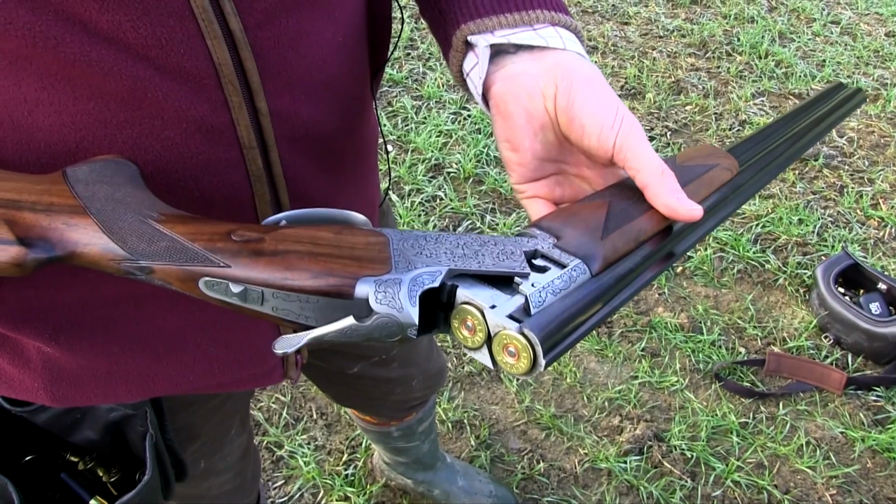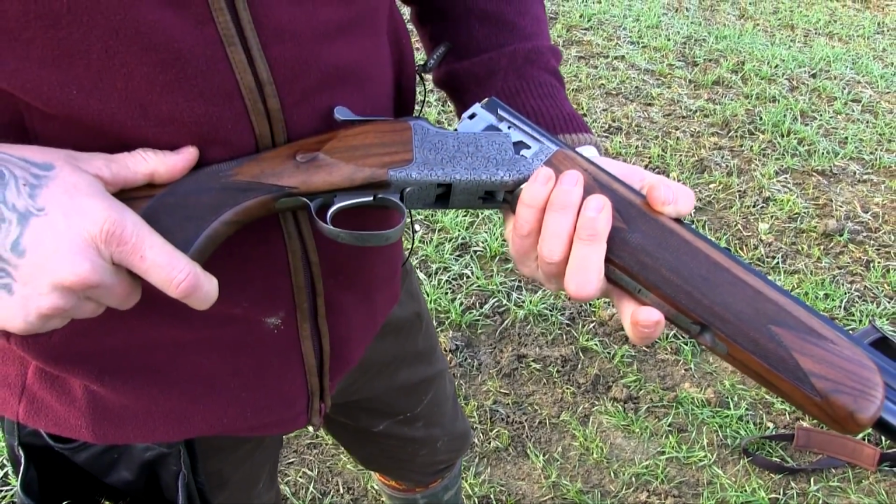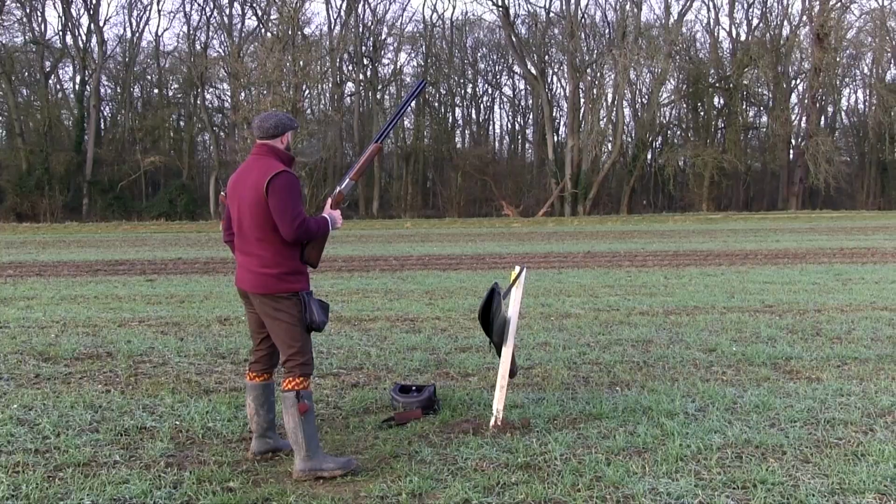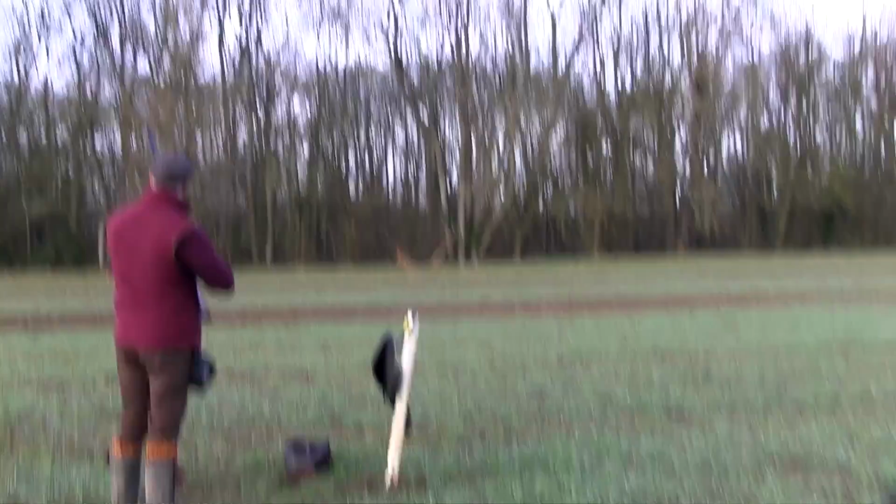Some beautiful engraving there. I do like the engraving with a black background, it stands out quite a lot. It does get some nice looks from a lot of other people and a lot of other guns. It handles well. But yeah, we can see how it goes on these nice pheasants today.